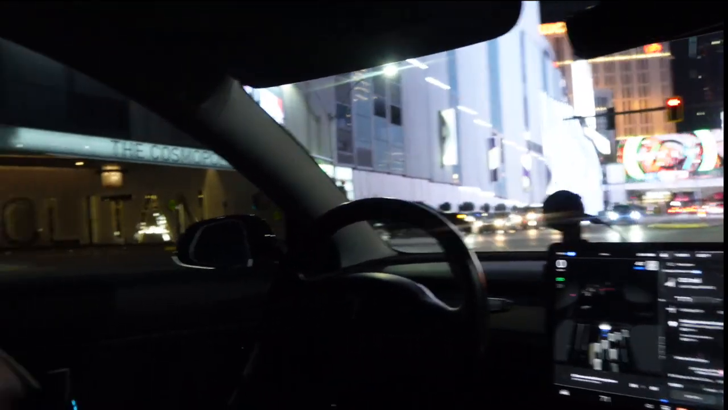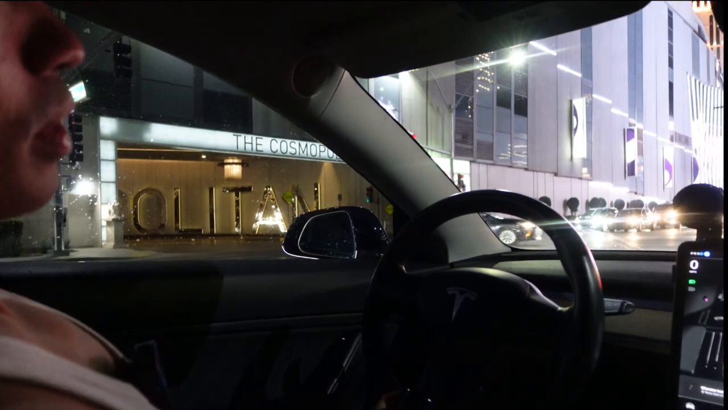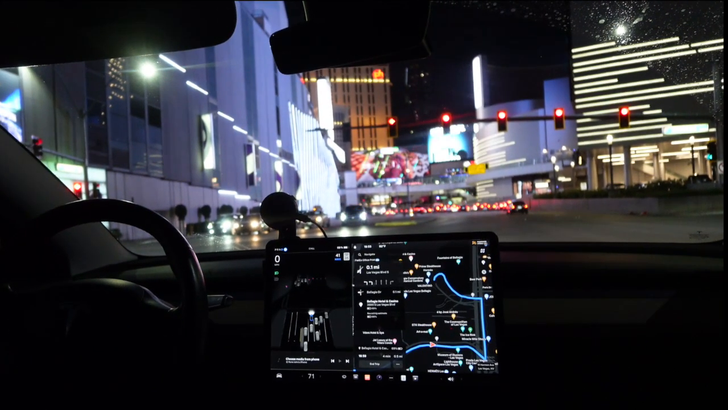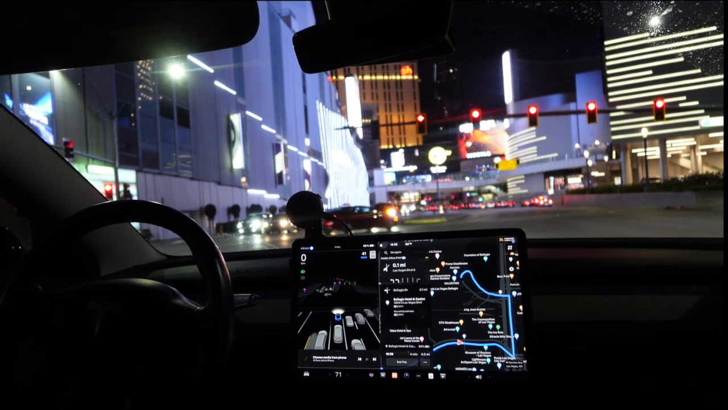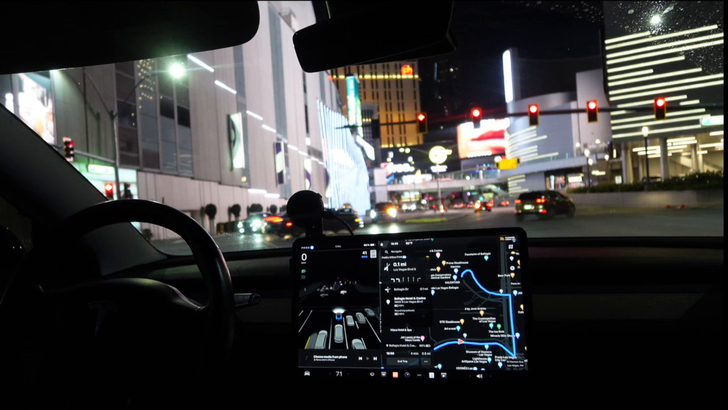Have you been to the Cosmopolitan? Man, that's a nice hotel. So Cosmopolitan, if you're in Vegas, it's known as a more hip, more sensual vibe. So if you want a little sensual vibe, Cosmo is a good one. Also, they have good linen. I like their linen.